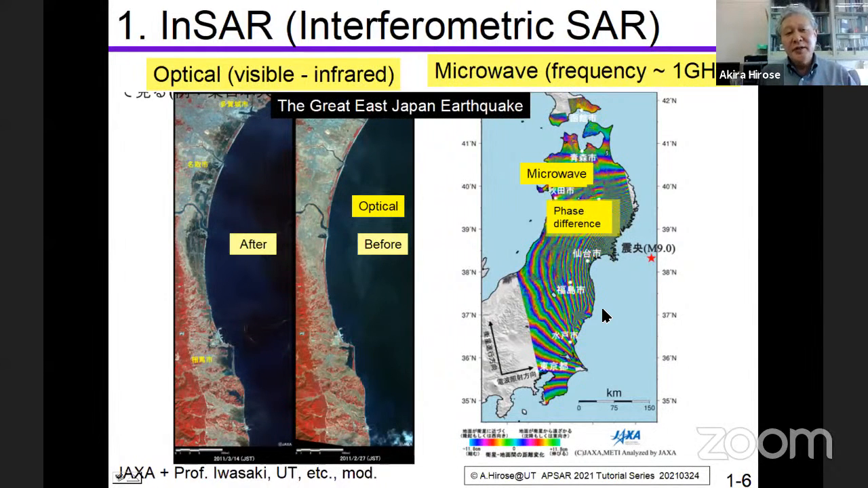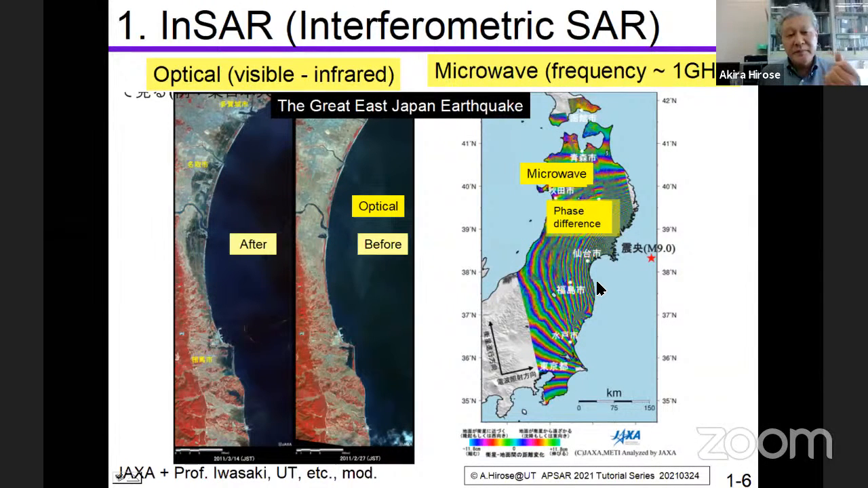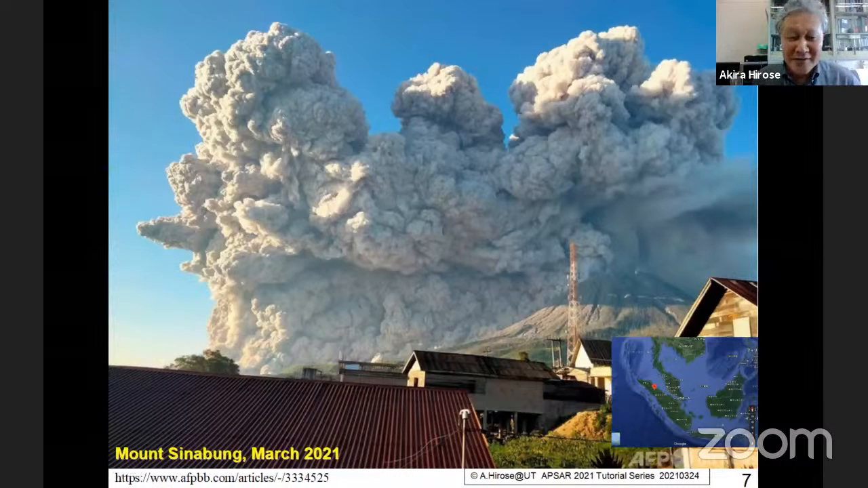In this way, we can observe the land surface height changes very precisely. Volcano is another very important field of application.